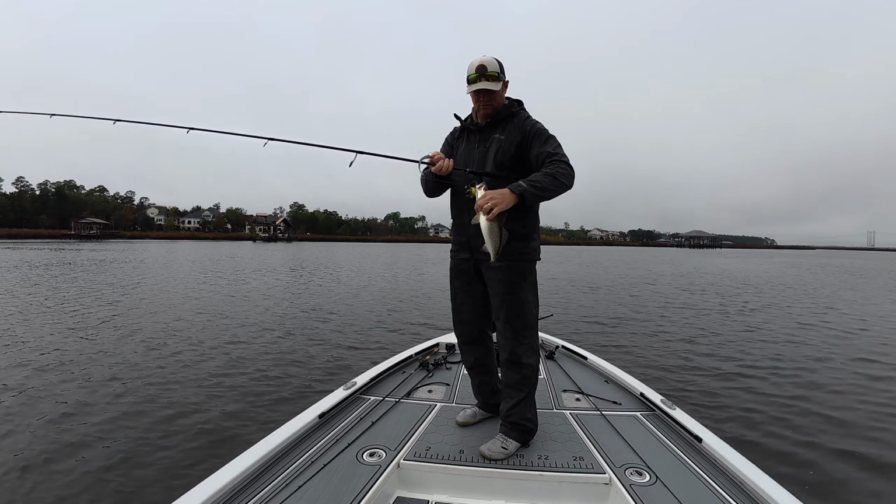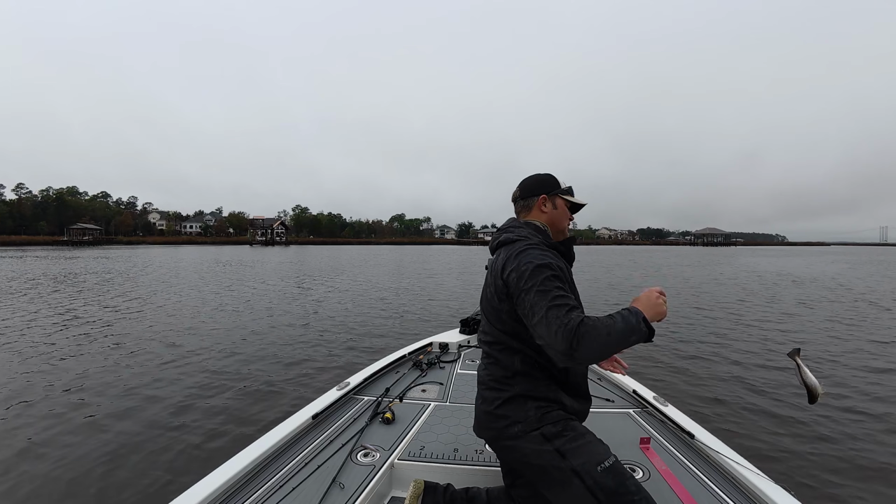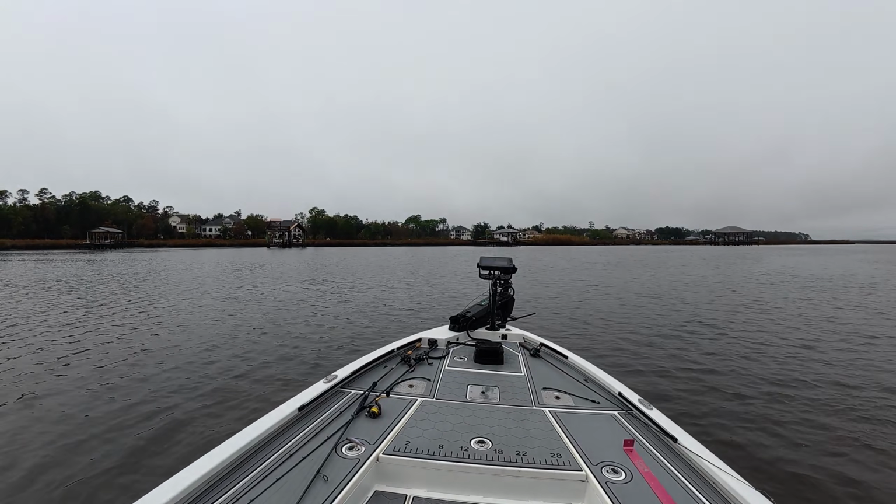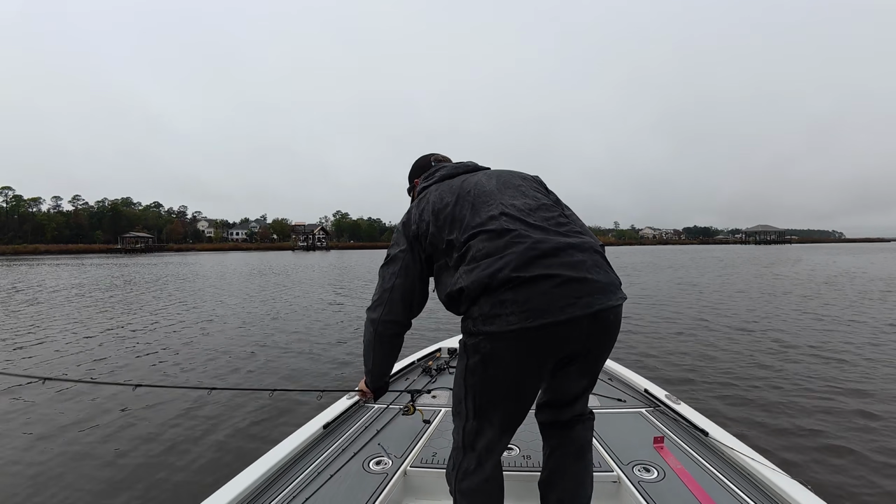Side scan. Might keep. You're right at 15. I don't keep those. Not right at 15.